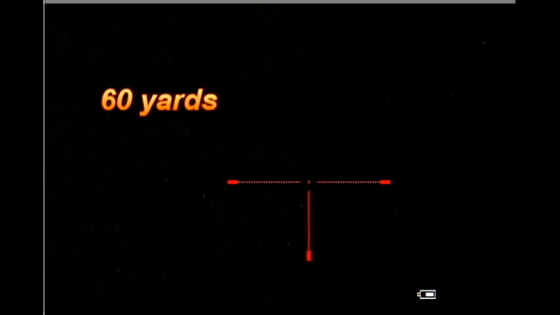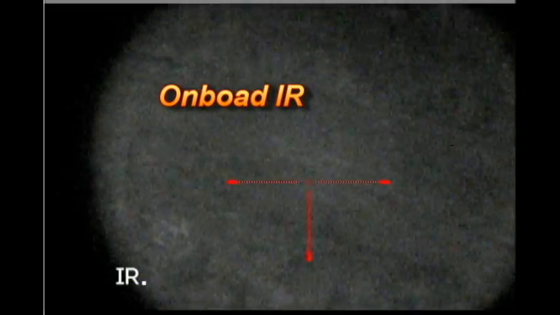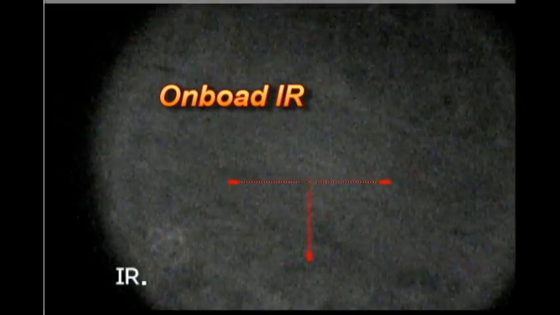Okay, I'm going to look at a distance of 60 yards. Again, I can't see anything without an illuminator. I'm going to try the onboard illuminator, stage 1. Can begin to see a little bit, but not a great deal. Still enough to make a killing shot. That's the second stage. And what I see here is a little bit grainy.